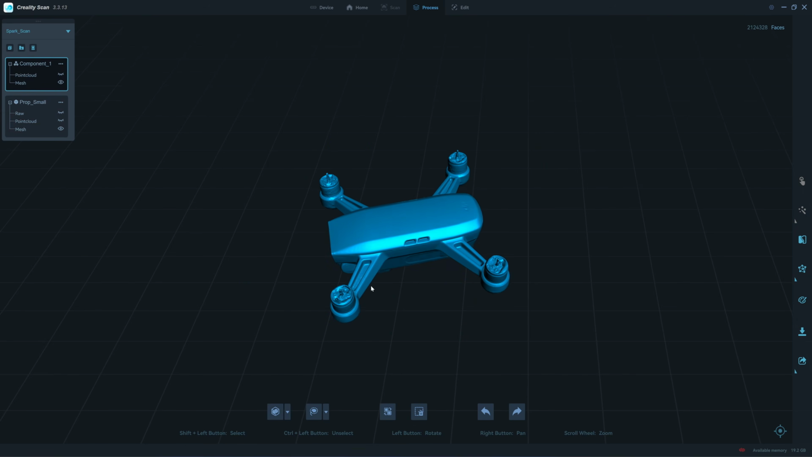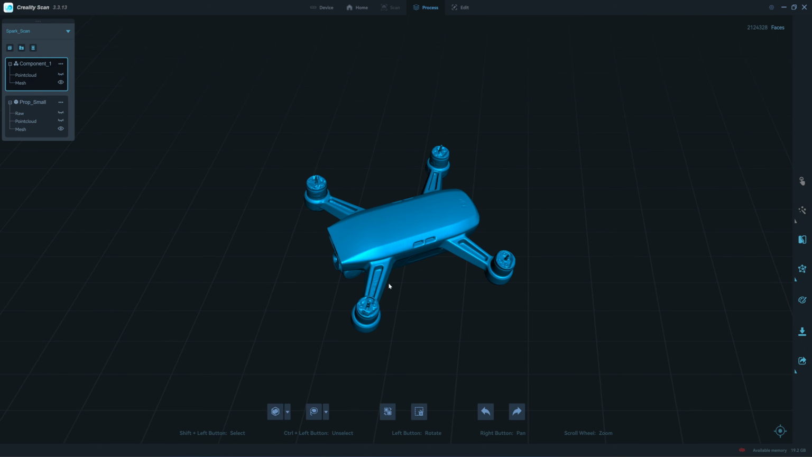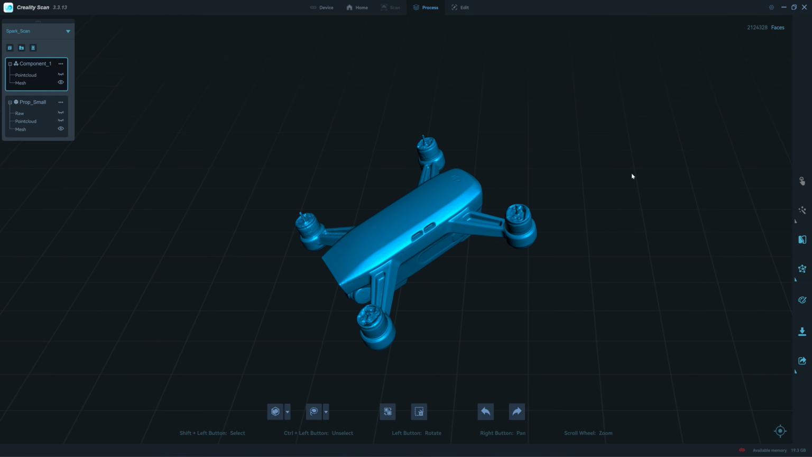Now we're done with the scanning. There is nothing else for you to do here anymore. So I will close the software and then I will move to Adobe Substance Modeler.